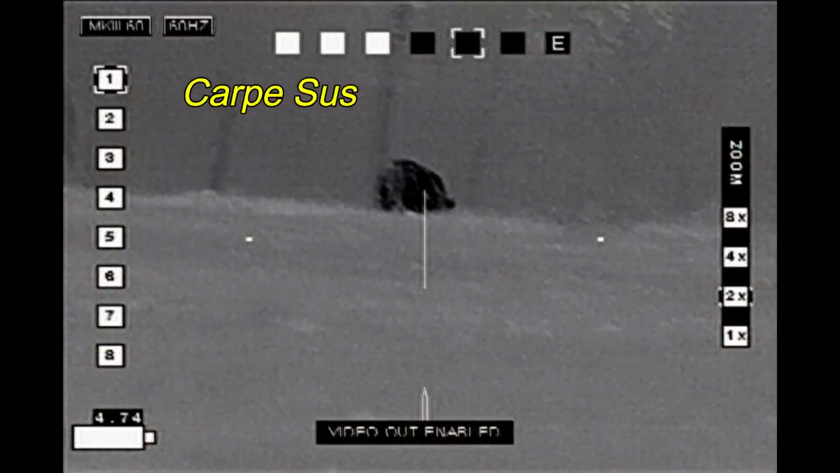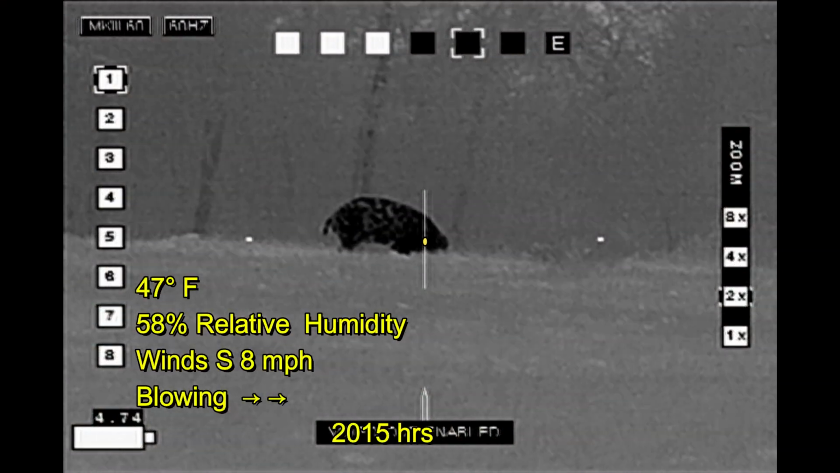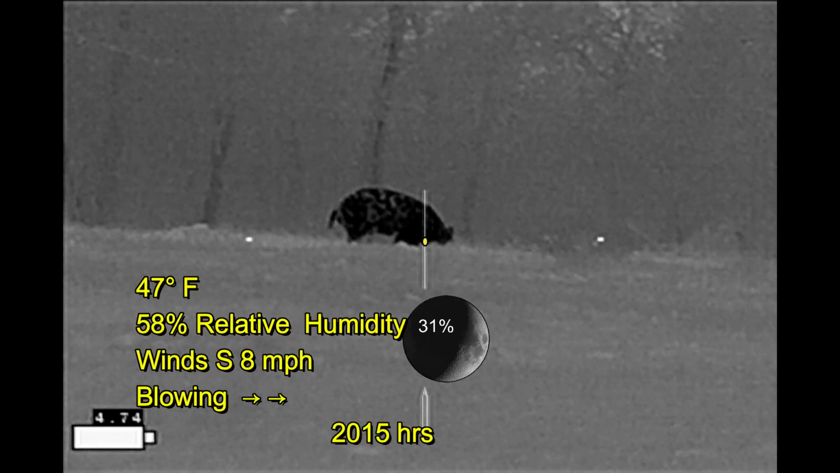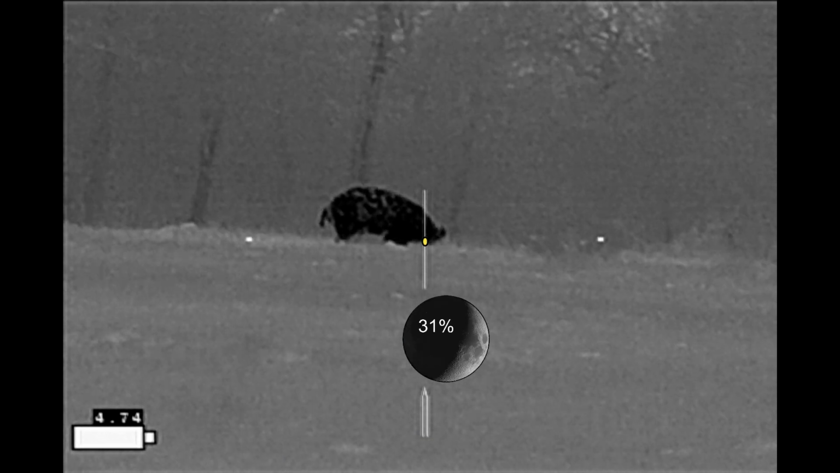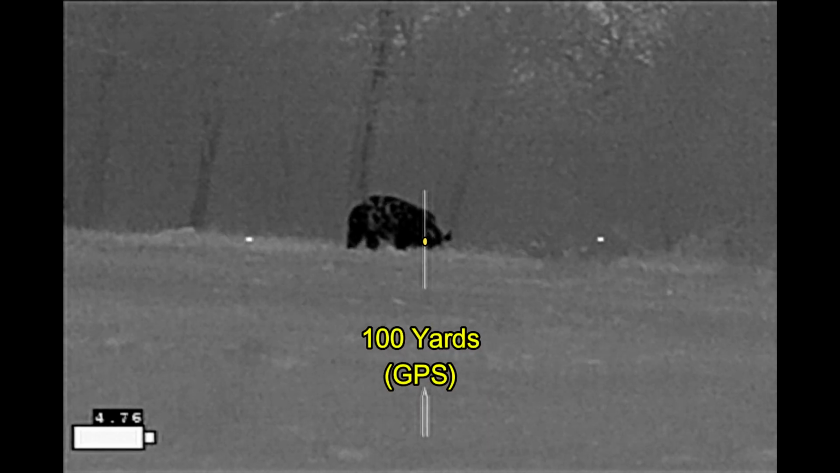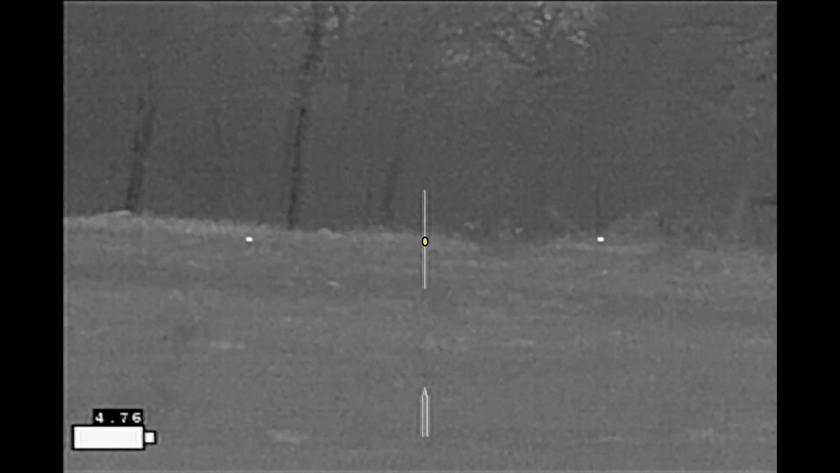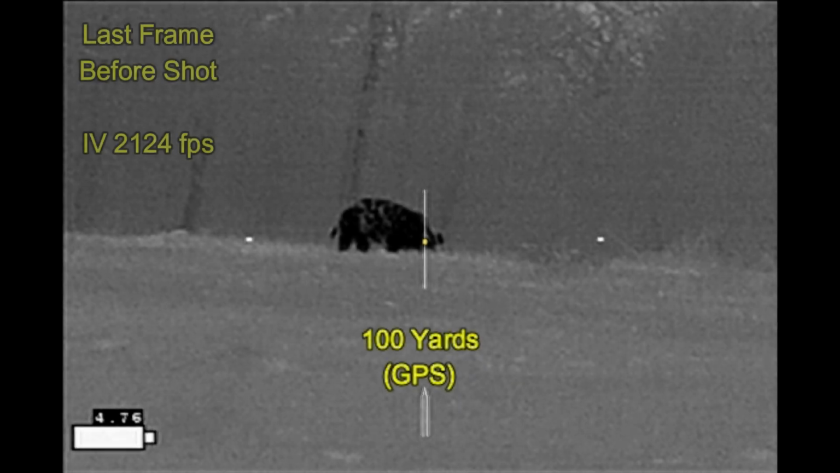And just a little while later, Carpe Sus spied this hog again from the truck where I've been scanning the field. The wind is blowing from left to right. The moon's only at 31%, but it's pretty bright, casting a shadow, but this hog is only at 100 yards, which is the distance at which I'm zeroed. Well, I fully expected that shot. I'm going to drop that hog right there in place with an impact velocity of over 2,100 feet per second. Looks like good shot placement, but he disappeared into the woods.